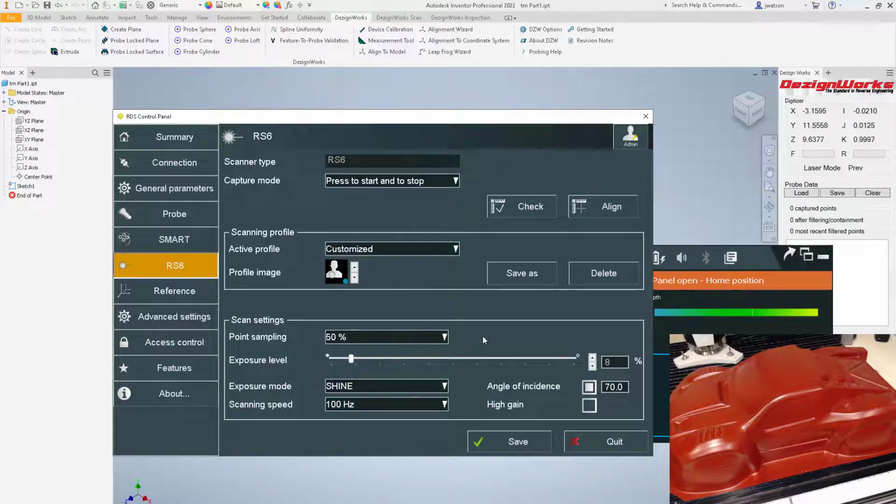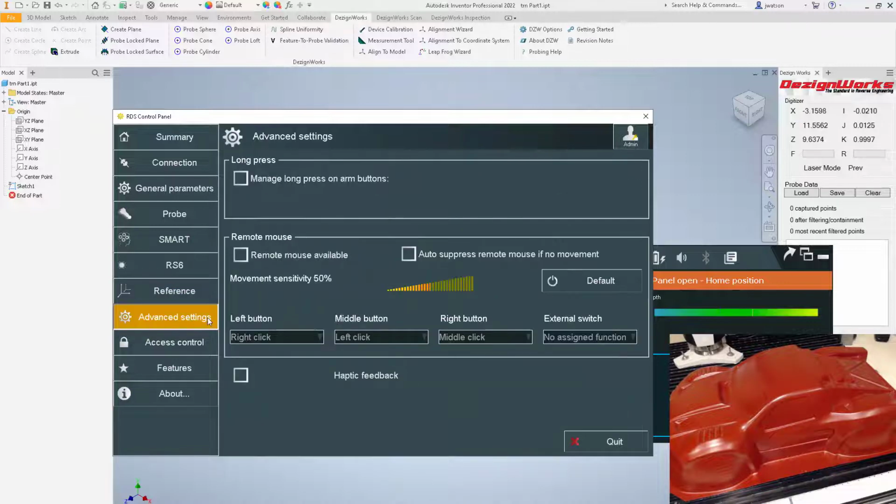On the RS6, you want shine by default, and you don't need 300 unless you're doing something that's got teeny data. Leave it on 100. Again, this looks different if you're under RDS 4, 5, and 6. This happens to be 6 for an RS6. So we'll select save. Also, let's go look at advanced settings. You want to turn all these off, as well as haptic feedback.